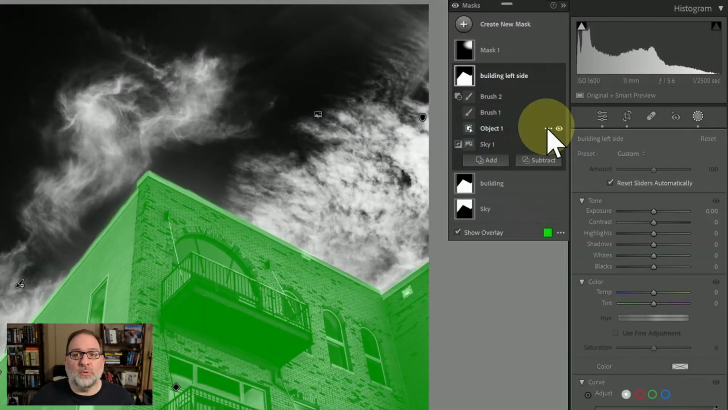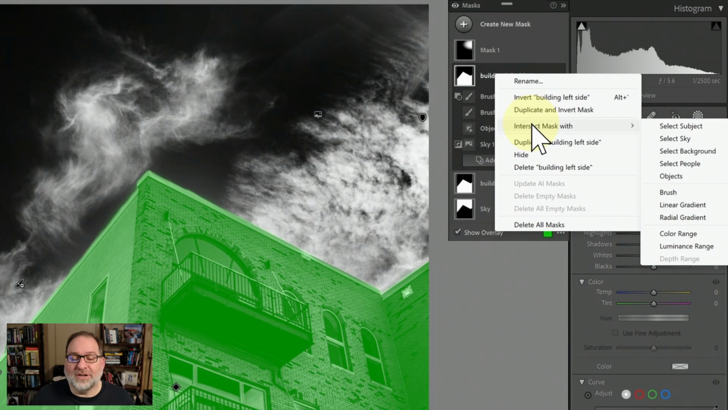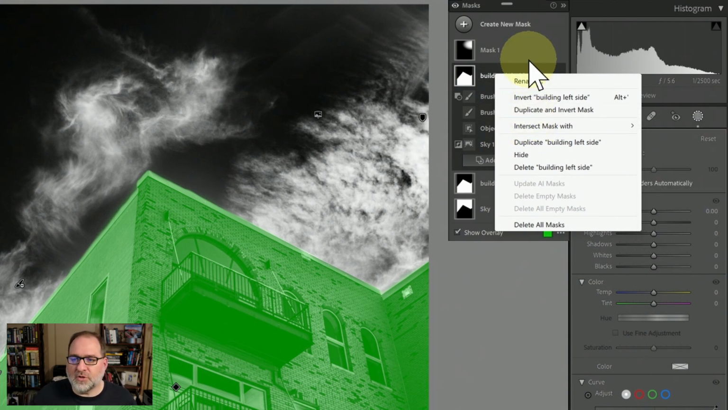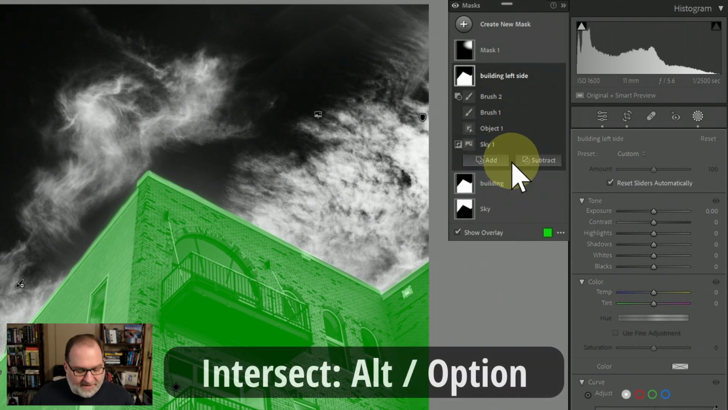We've seen subtracting from a mask. You can add to a mask. We want to intersect two masks and only affect the areas where they overlap each other. There's a couple ways we can do that. You can right click on the mask and select intersect mask with, and then that will pull up all of those options. The other way to do it, go down between the add and subtract button, and if you hold down your Alt key, then it will change into an intersect button.